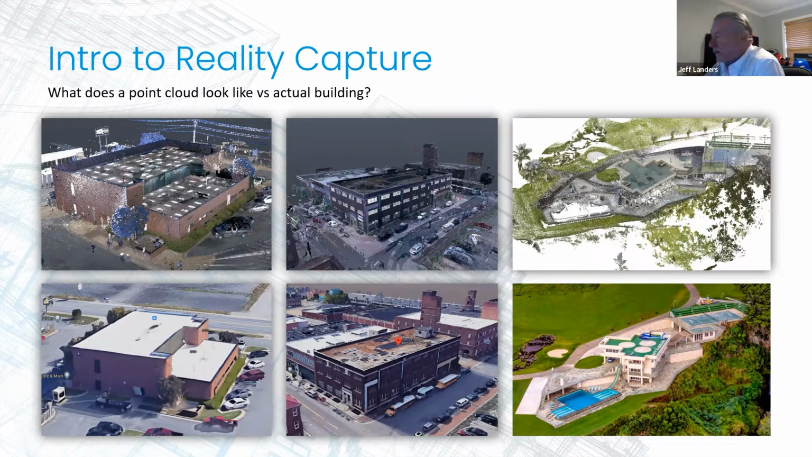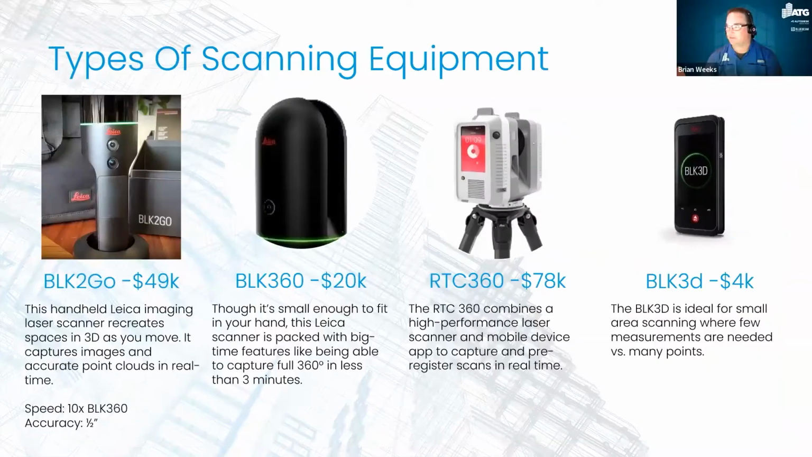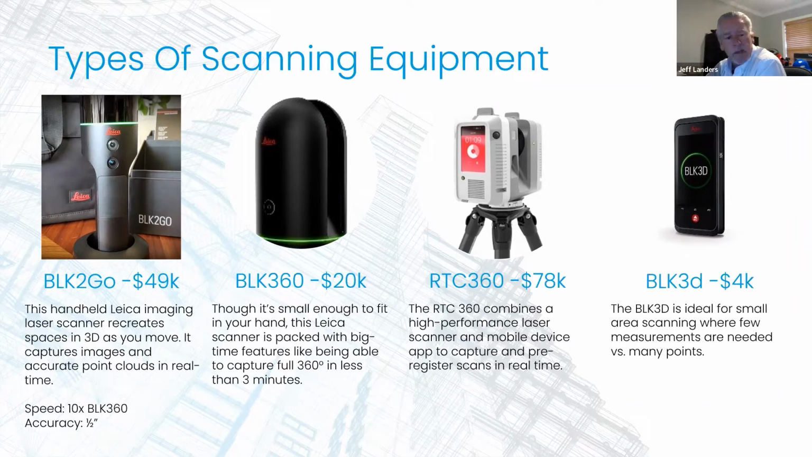Let's go ahead and introduce them to the equipment that was used so I can explain what we used here on this one and then go and show them that. Perfect. All right, so the equipment you see here, we'll start with the BLK2Go. It was used on this project, and I'll show you an example of that when we get into that.